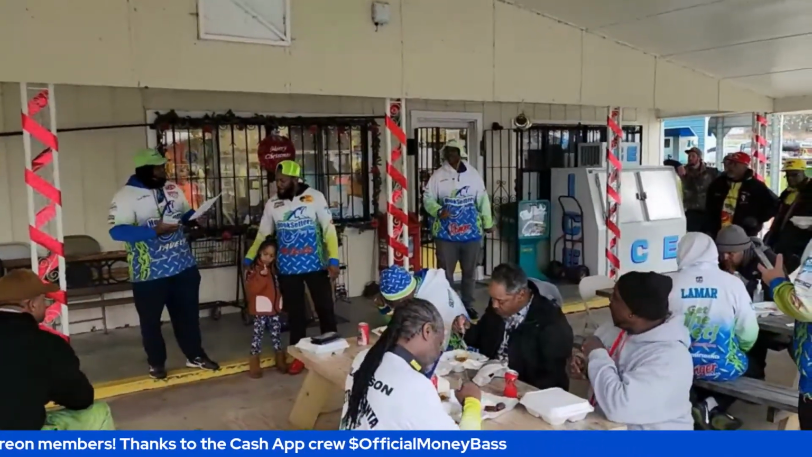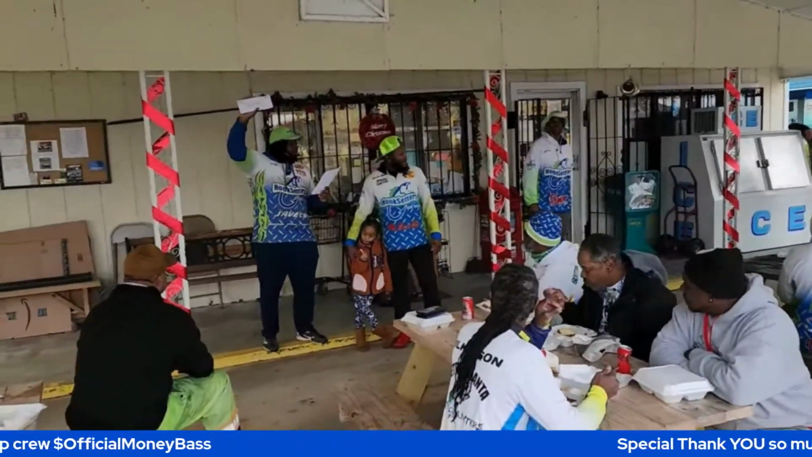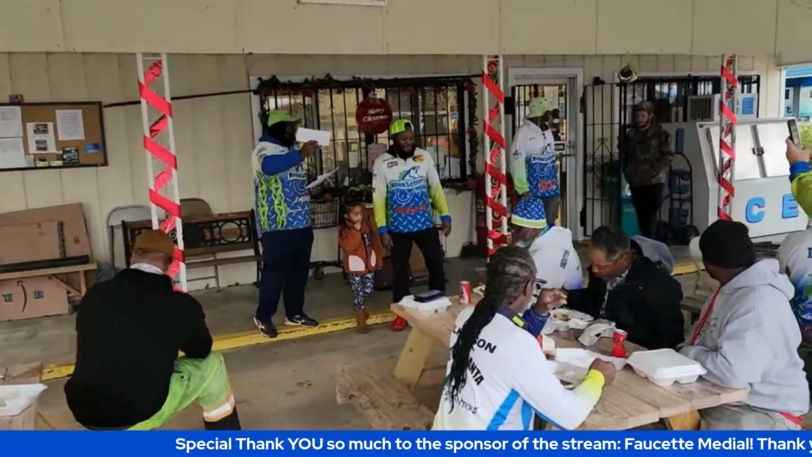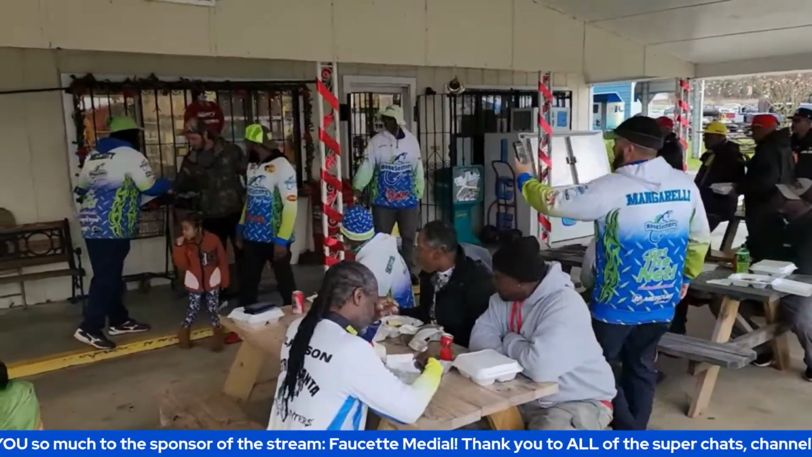We got one of the big fish. 4.87, boat 21, the plate. Big fish, 4.87. Good job, boys. Yeah, let me get a picture.